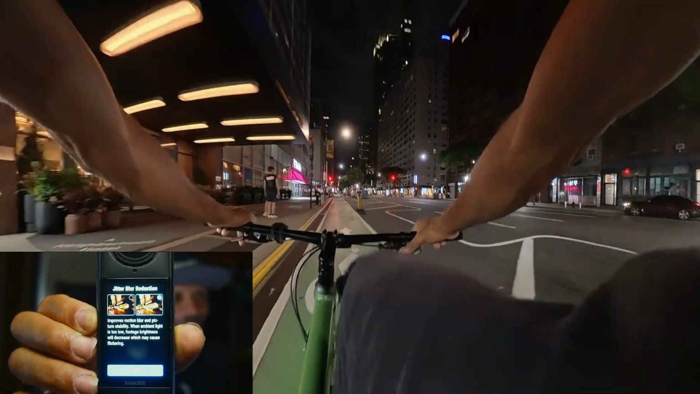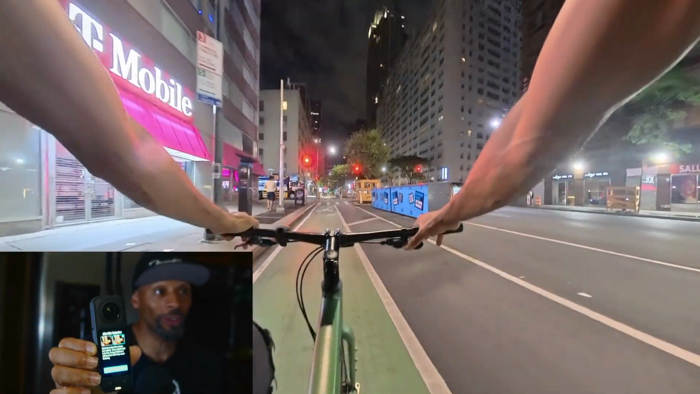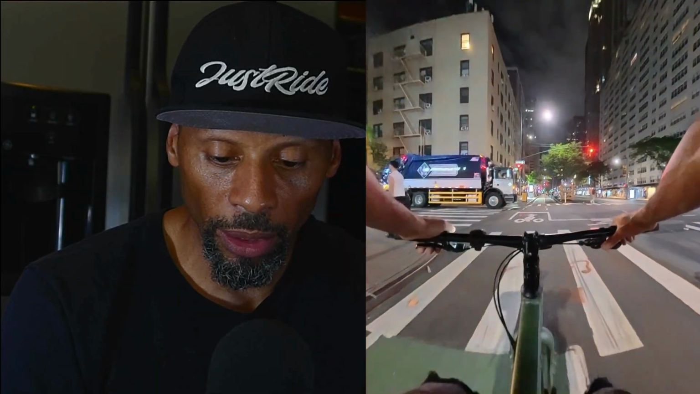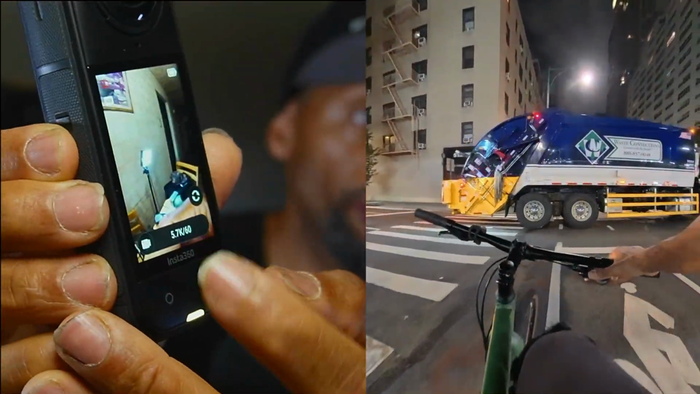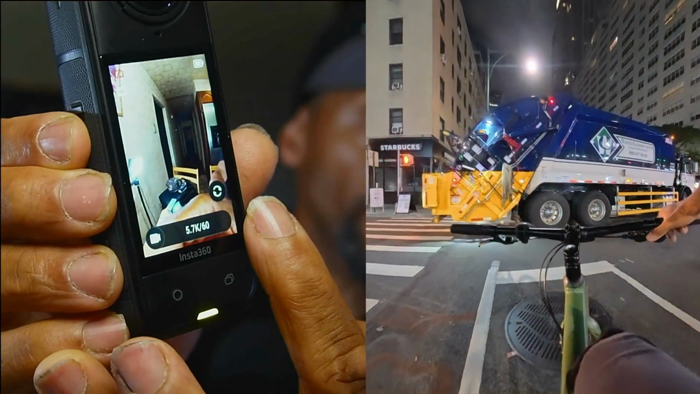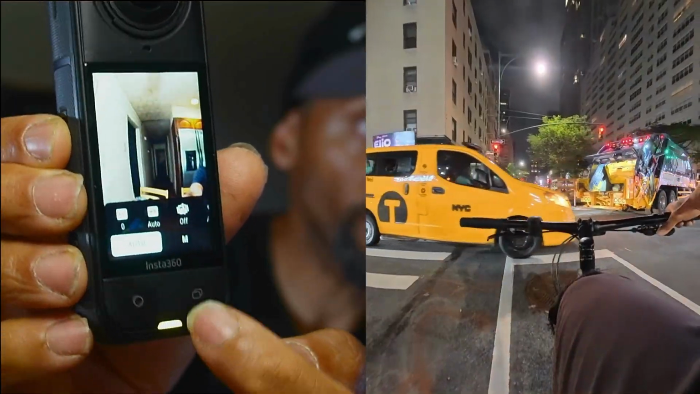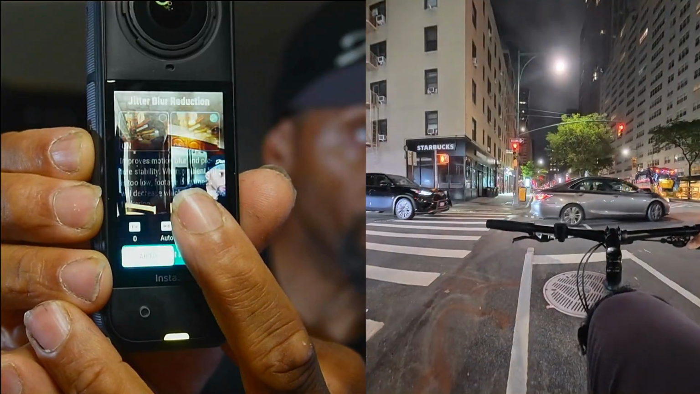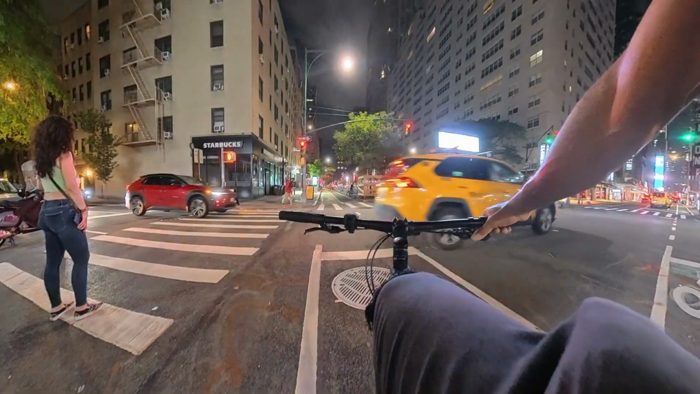But anyways, there's the jitter blur reduction setting. That's the setting you want to do when you shoot at night. Let me show you how to get there on your camera. So you have this screen right here, and you have to pull it from the bottom right here, and that'll give you your selection. And then you hit the one that has this little jitter thing there, and that takes you to the jitter control.